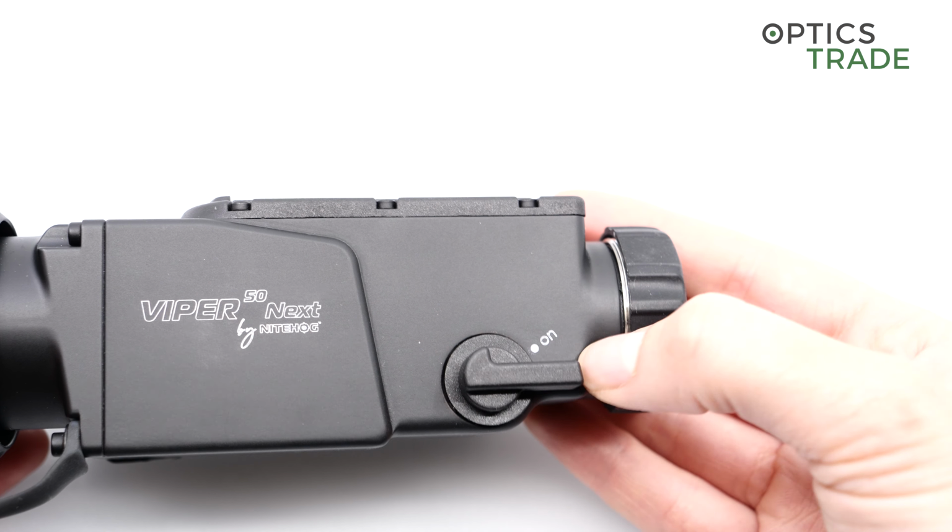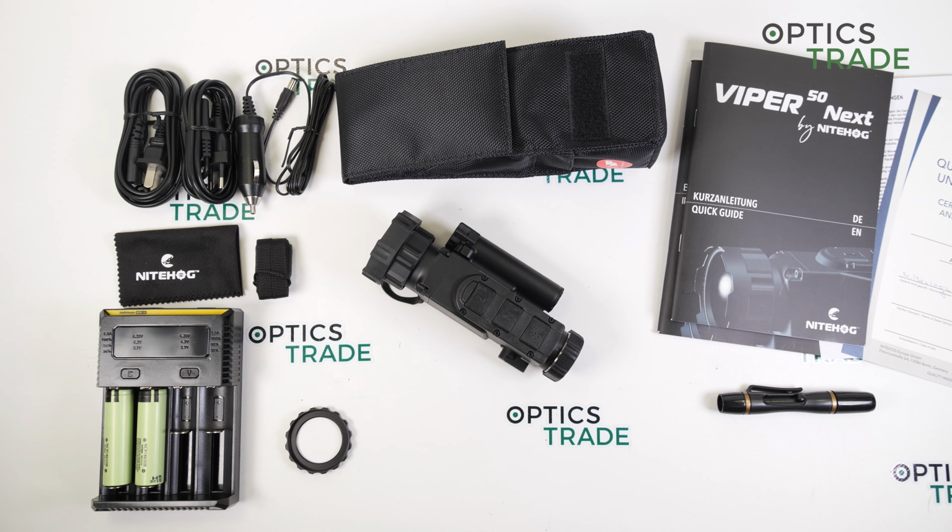But it is very easy to operate and user-friendly. Okay, zeroing. As I said, the company gives a lot of effort in each device, and they claim that when you mount the device, there is a max 3 centimeters difference for the first shot, without the device.